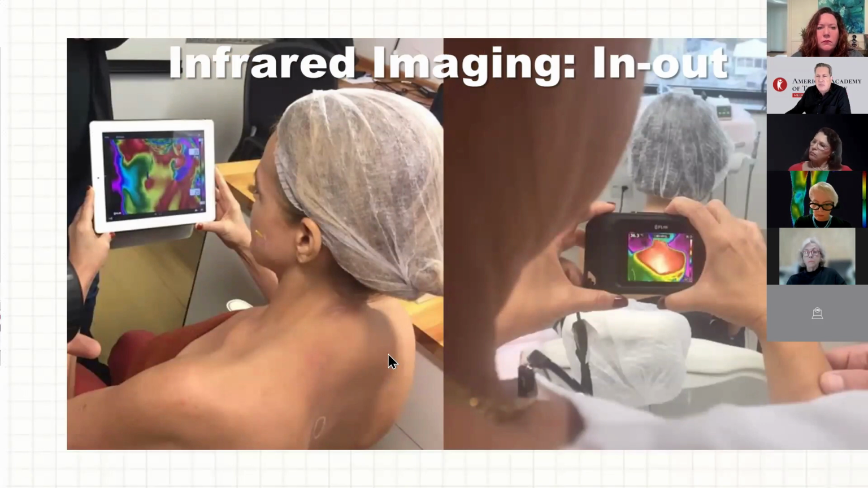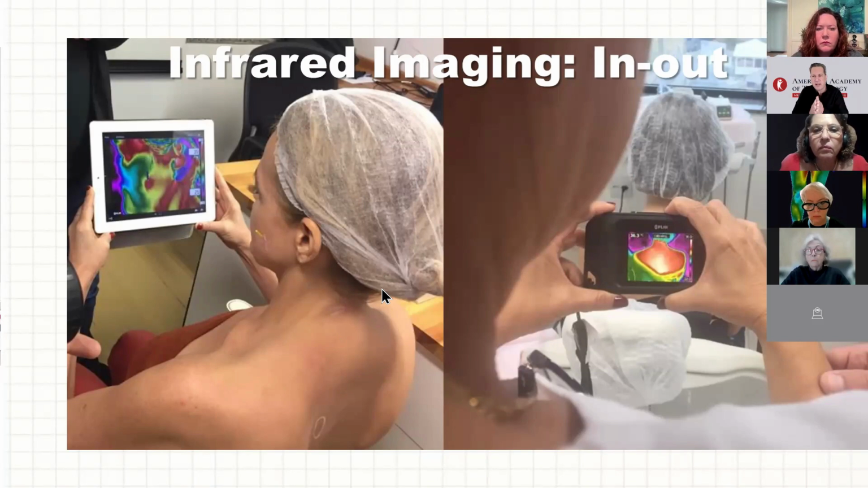The most amazing thing, in my opinion, about infrared imaging is that it's not just for the doctor. It's also for the patient. Medical thermography doesn't make sense for the patient because most of the time they don't understand what's happening. But infrared imaging does. The patient becomes an active participant in diagnosis and treatment, watching in real time as something like an acupuncture needle affects their skin, for example.